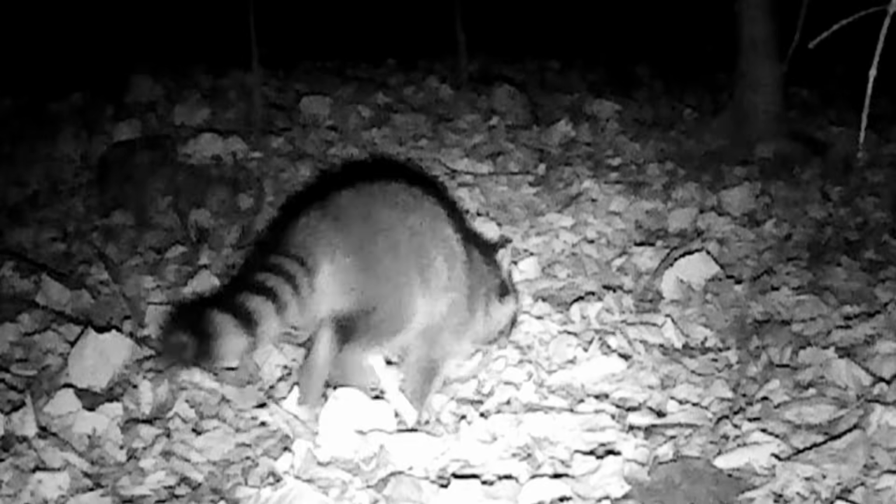Come dark, there's the old coons out. They've got their shifts coming up. They got places to be. But they got to say hi, too. And they just mosey around, whatever they can get into.